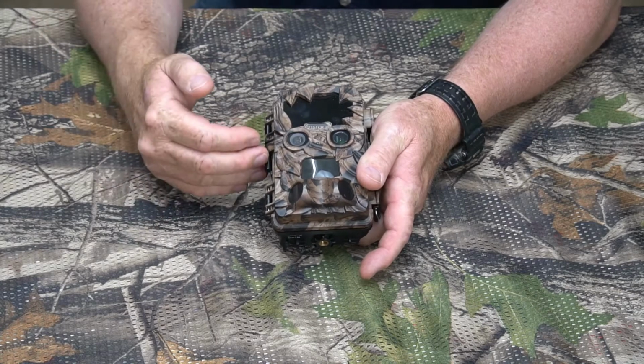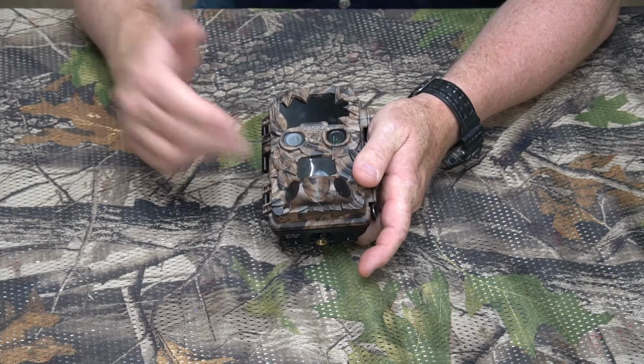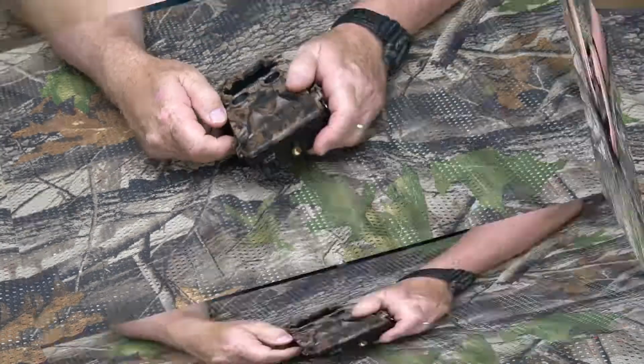So I'm going to load this up with some batteries, stick it out in the field for a few weeks, and then come back and show you what this camera has done. All right, guys, so hold on because I'll be right back.